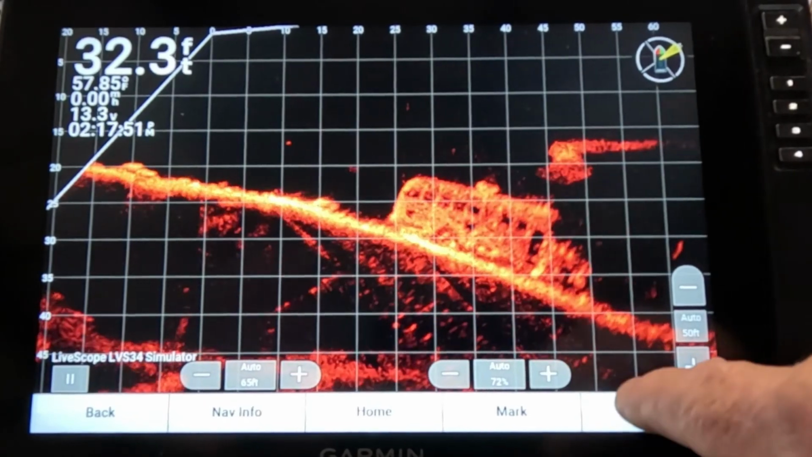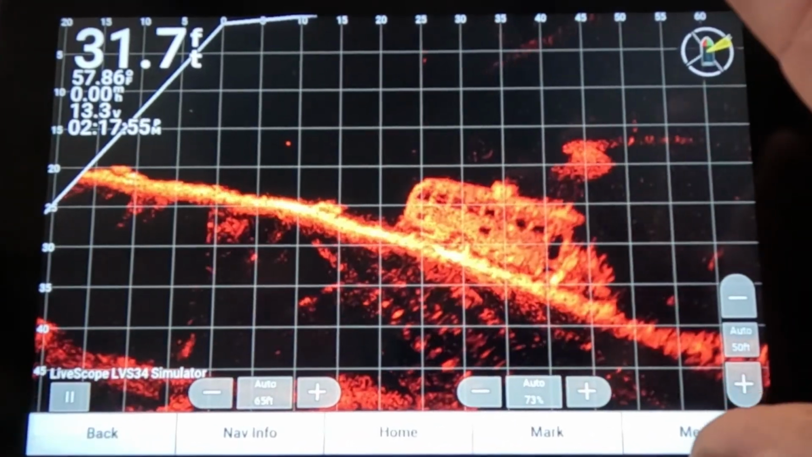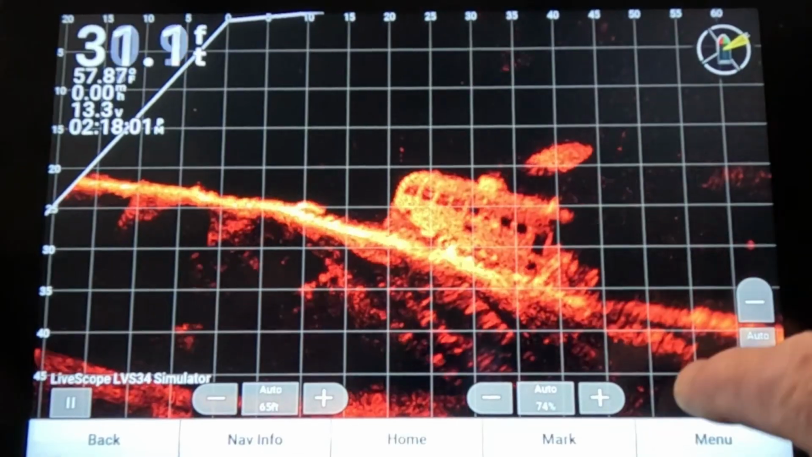We've got everything else pretty much set up, the whole thing. And we're doing all this at home now. It's just so simple to do this at home. You don't have to worry about doing all of it on the water.